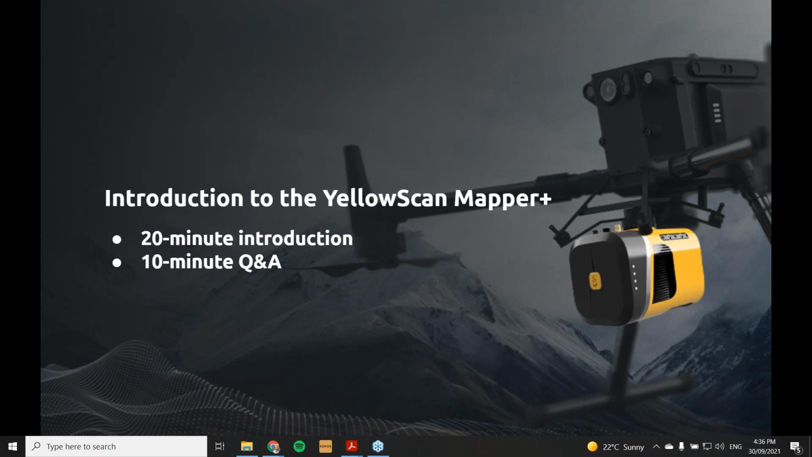But have you guys done any testing from the YellowScan team on the use of the Mapper or Mapper Plus with multiple payloads, either on the M300 or on other aircraft? Well, we don't really have other payload, like a thermal camera, for example, on top of the M300.